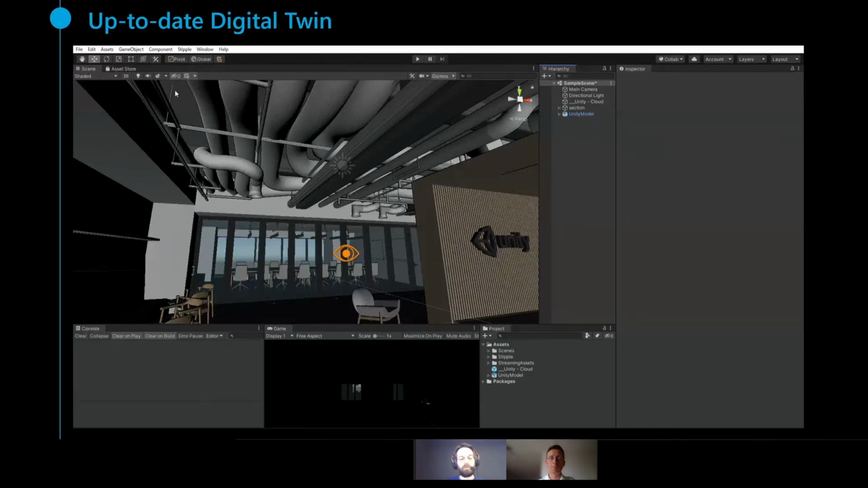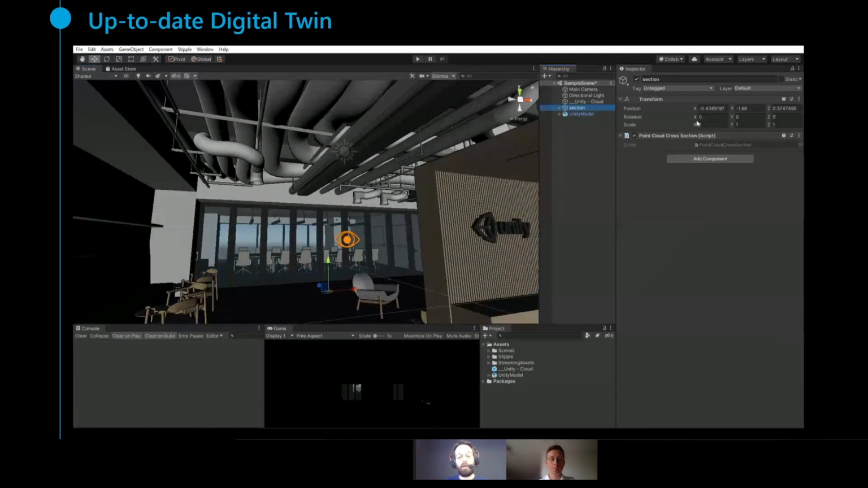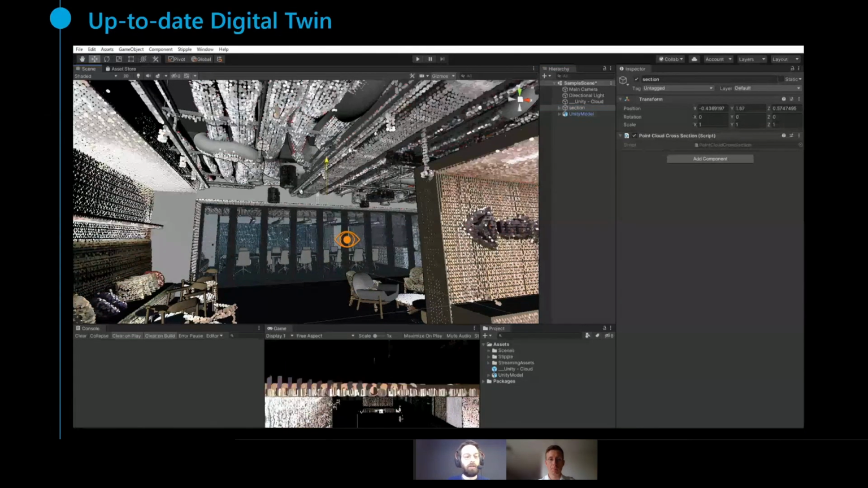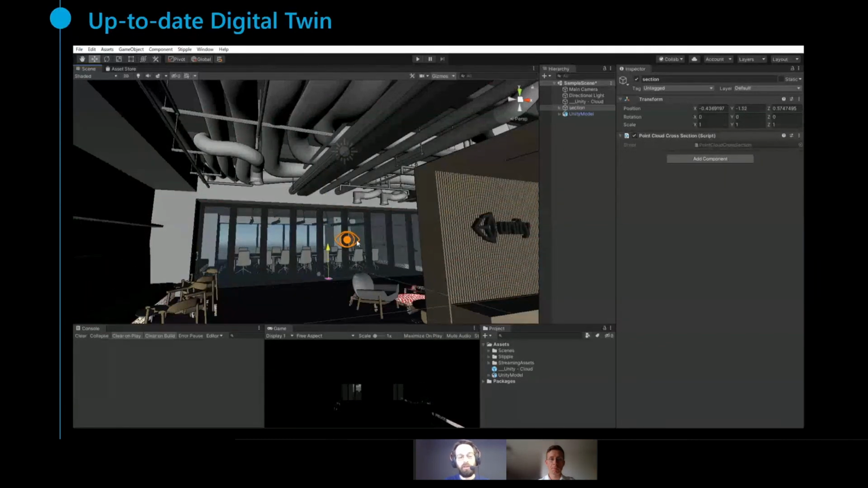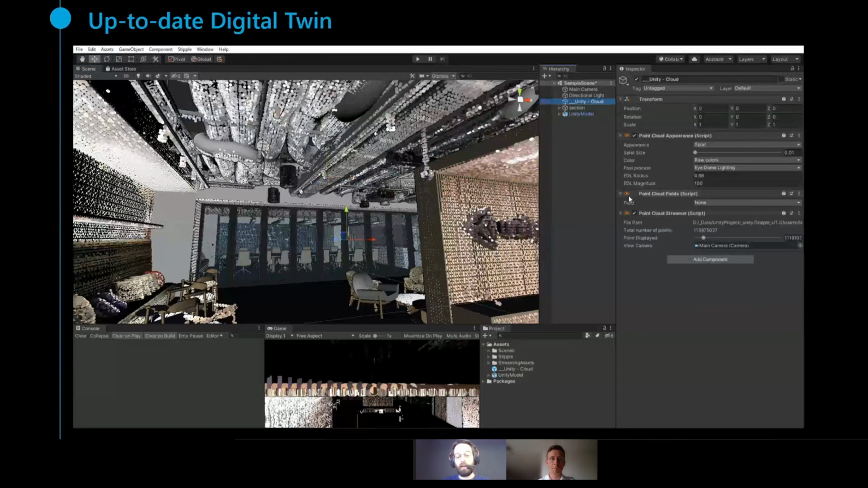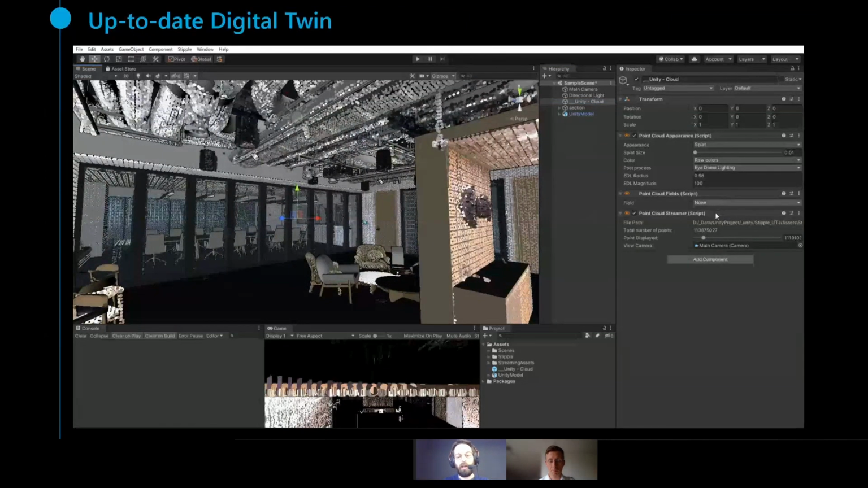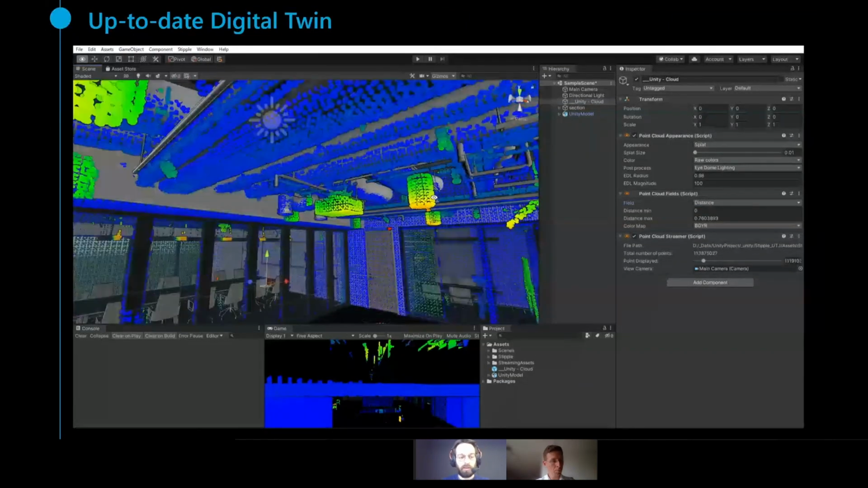Another completely different use case, this time using BIM data. This was made by Unity Japan, and they happen to have a very accurate BIM model of the office, and they also had a point cloud of the office. So they registered the point cloud and BIM data together, and you can see that using cross section, BIM data and point cloud match quite accurately.